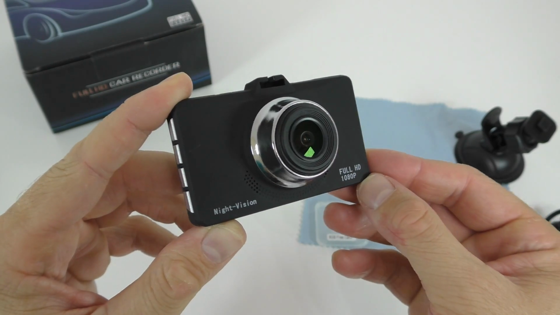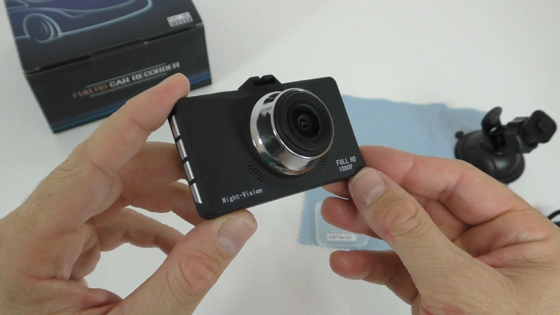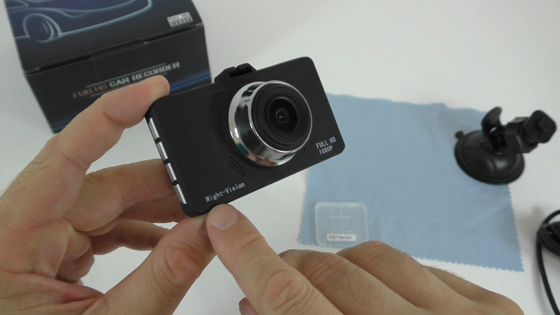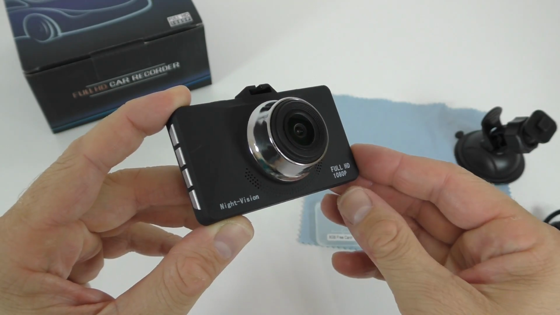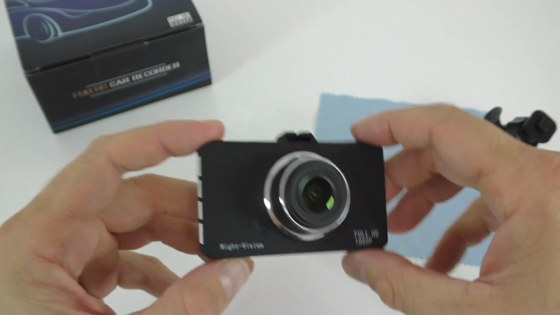Today I'm checking out a new dash cam called the Conbrov DC6000. And you're probably wondering what's so special about this dash cam. Well, this dash cam has a night vision mode that I haven't seen at any other dash cam before. So this is the main reason why I'm bringing this onto the channel.